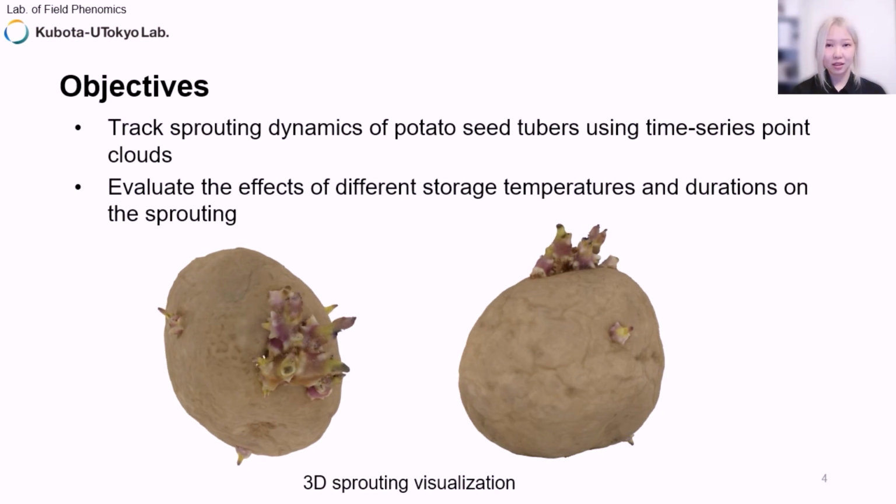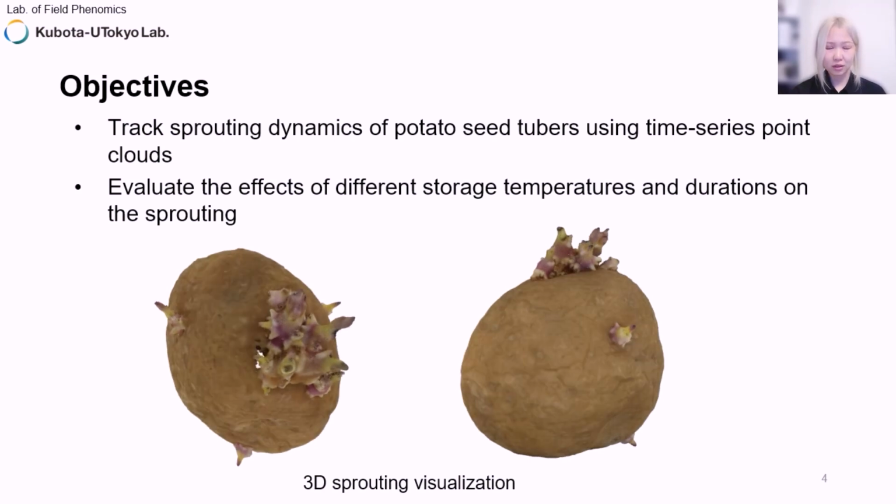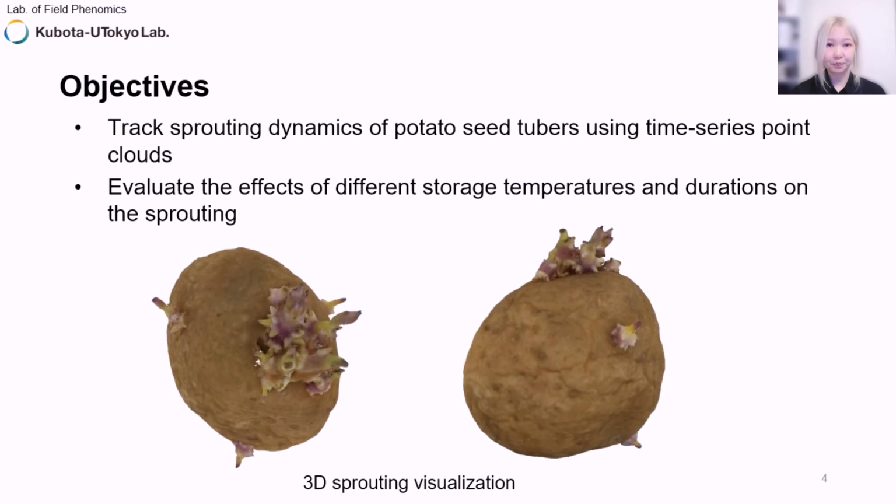And as it is widely known, the development of potato seed tuber sprouts is influenced by temperature. This study also aims to quantify sprouting dynamics and evaluate the effects of different storage temperatures and durations on sprouting.